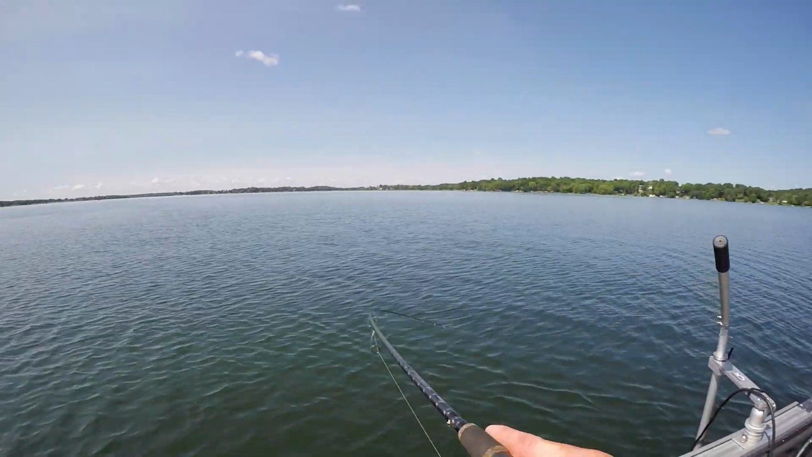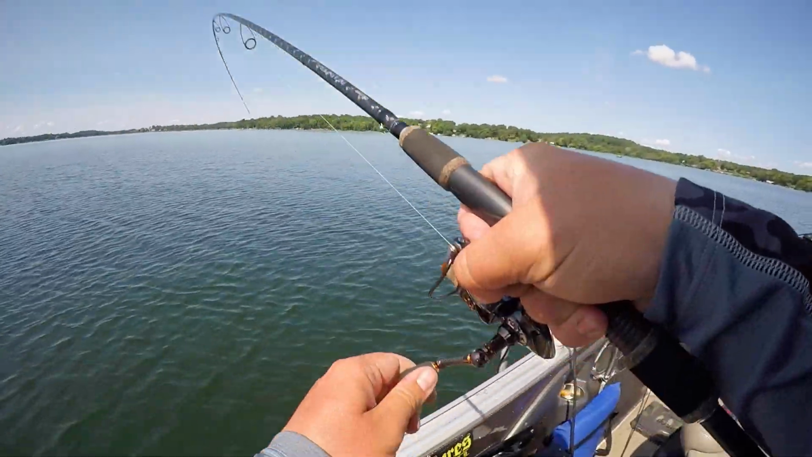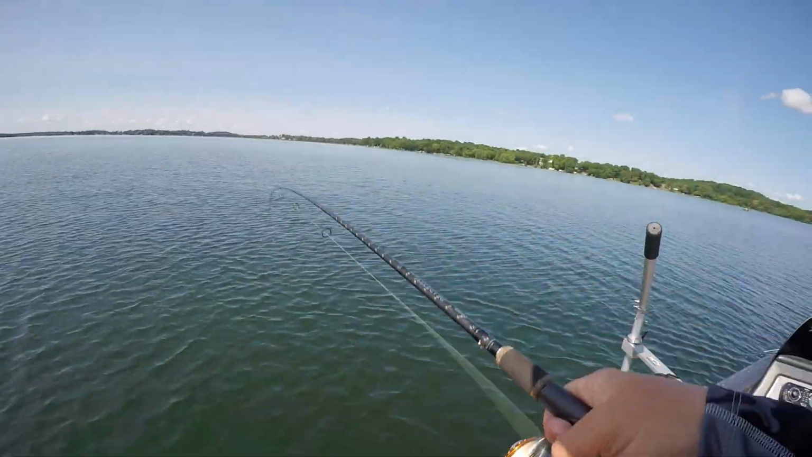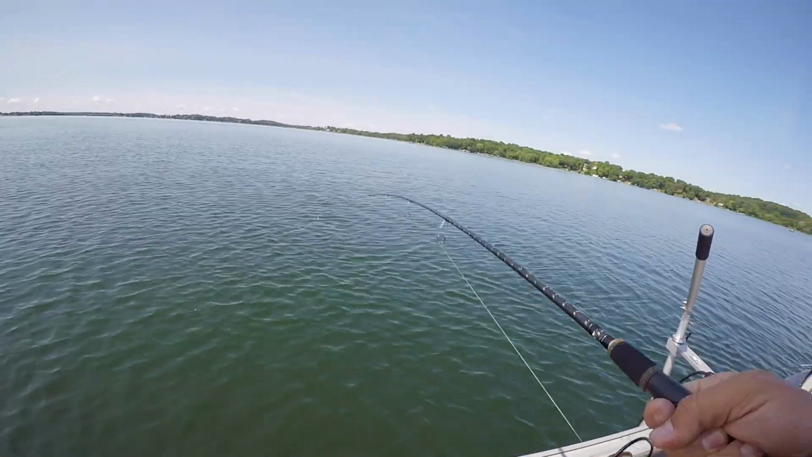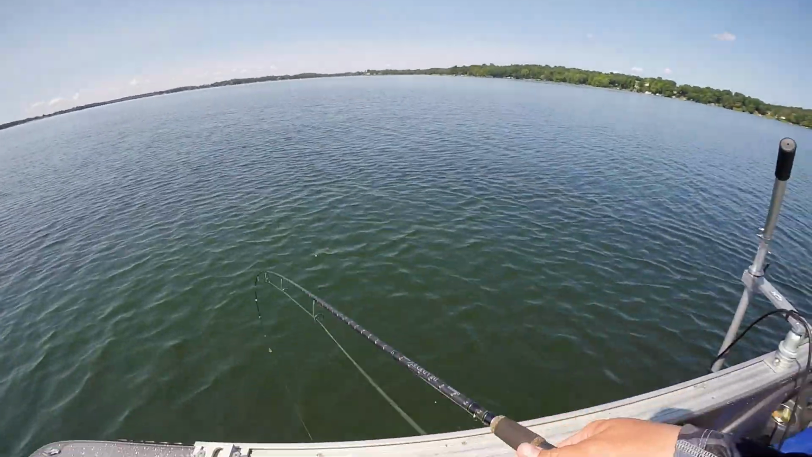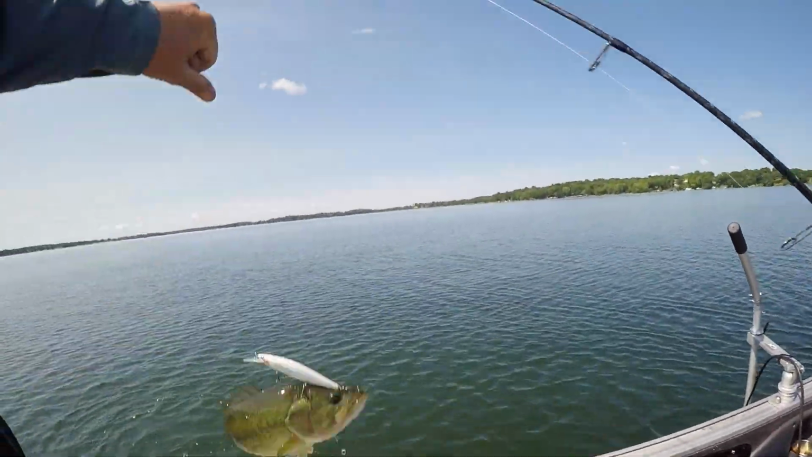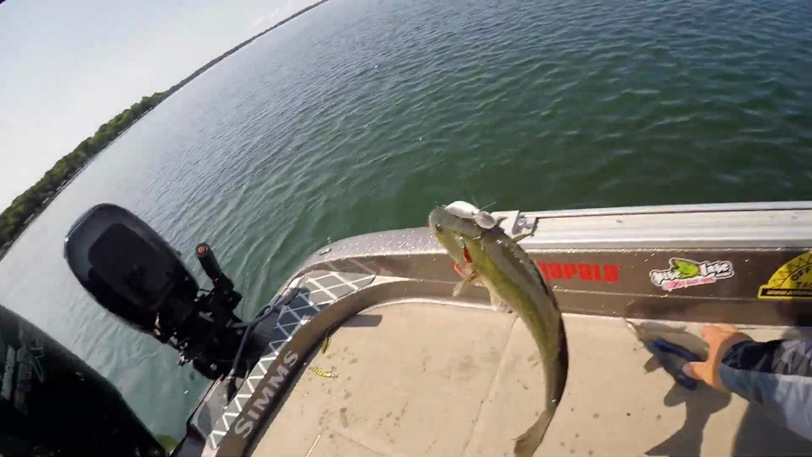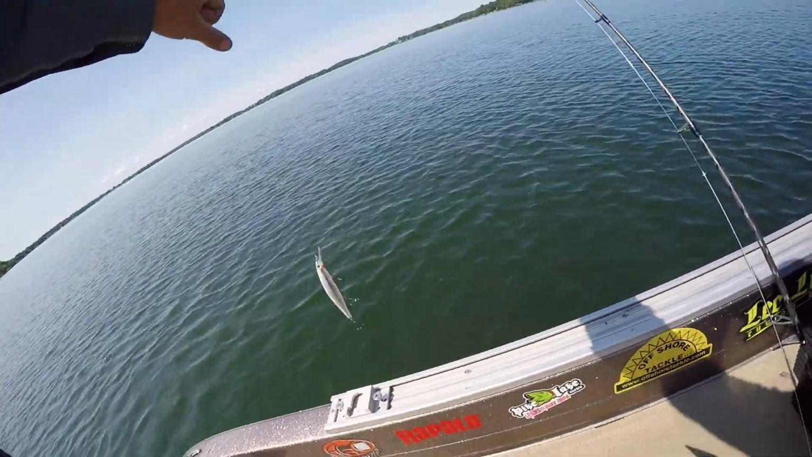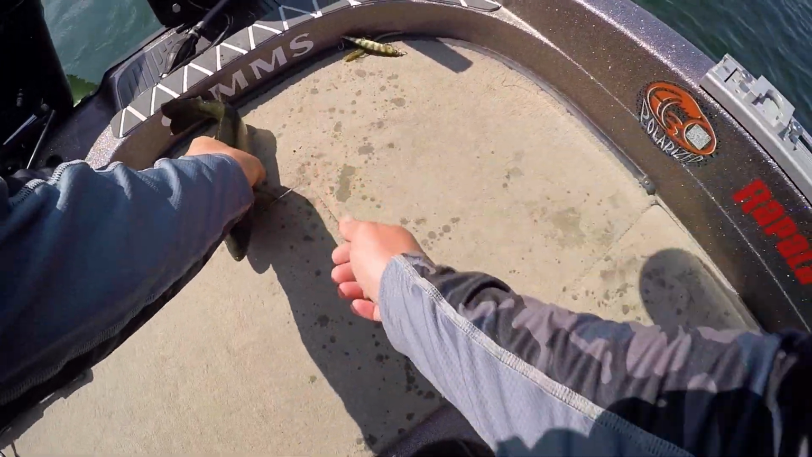There we go. There he is. Ooh, that is an angry fish. I'm guessing a whitey instead of a green bass. I think I got a white bass. No, it is a largemouth. Look at that. You just got hooked real stupid. But that back hook is firmly in the lip. There we go. Be cool, be cool, be cool.